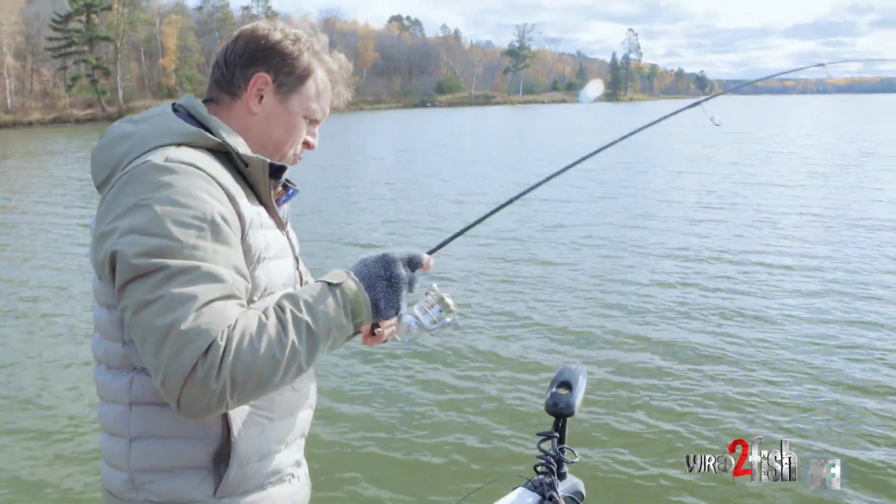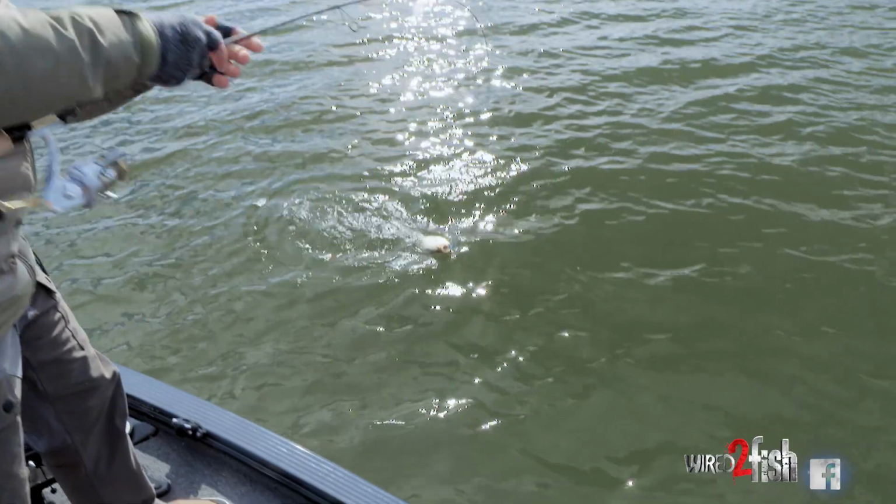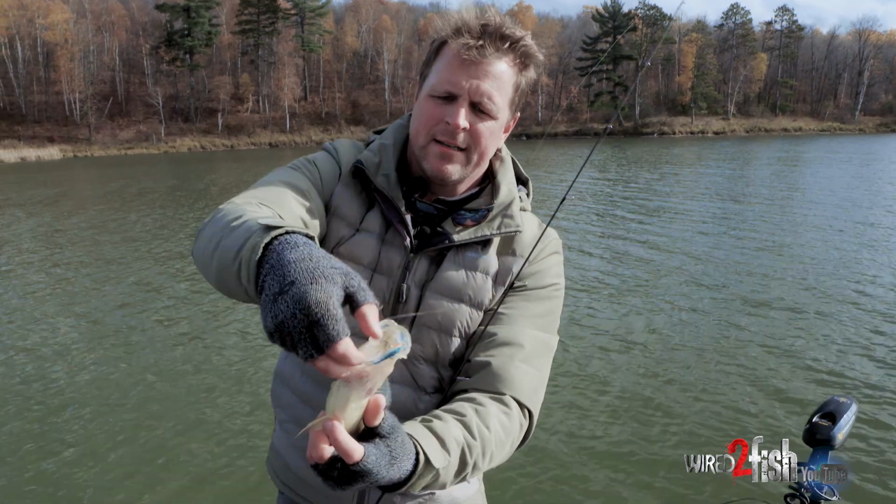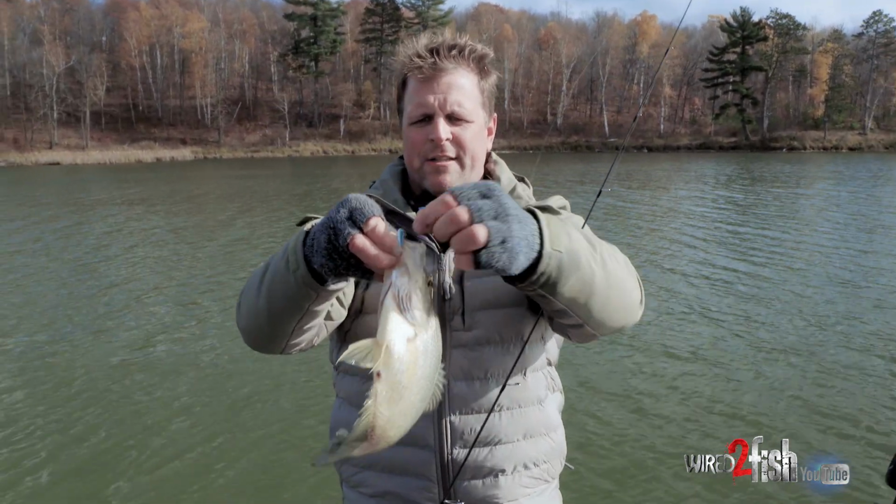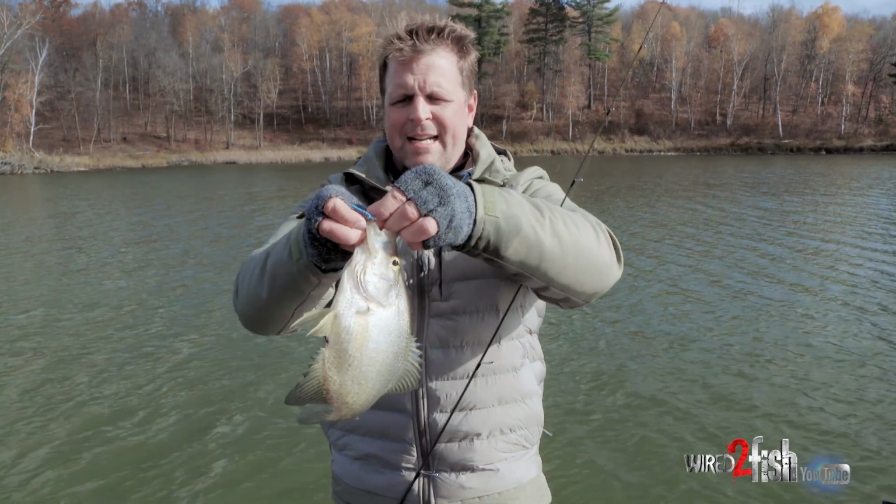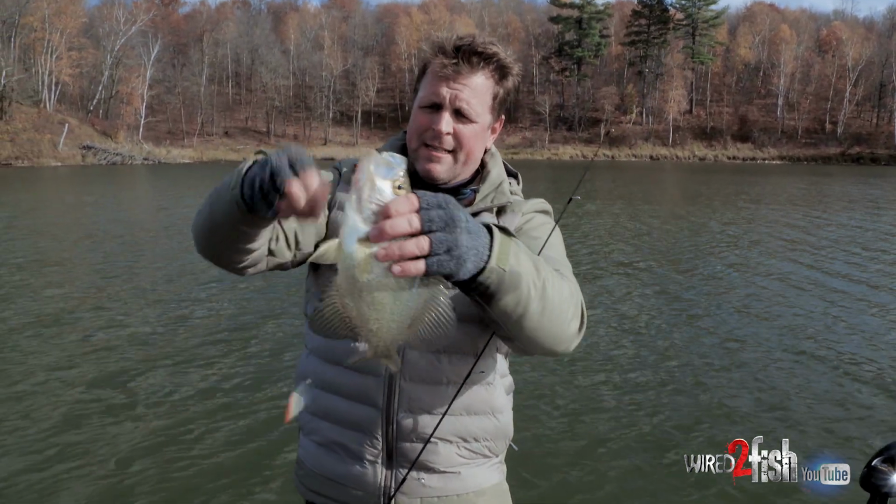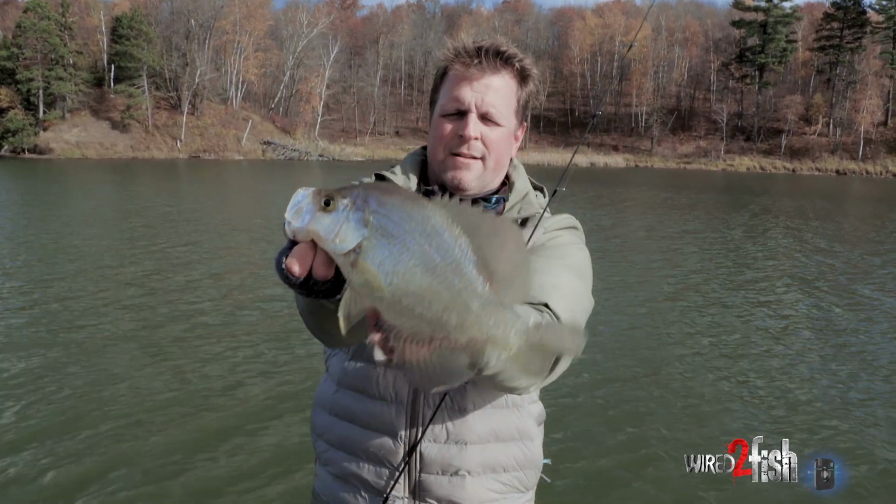Or is this just a really big crappie? Yeah, this is a really nice crappie. Whoa, that's the right one. High riding fish, usually the biggest and most aggressive. That's our nicest fish of the day. Not a true giant, but I kind of like gauging what a trophy is based on the lake I'm fishing. So on this particular lake, hey, that's a beautiful crappie. Take him all day long.